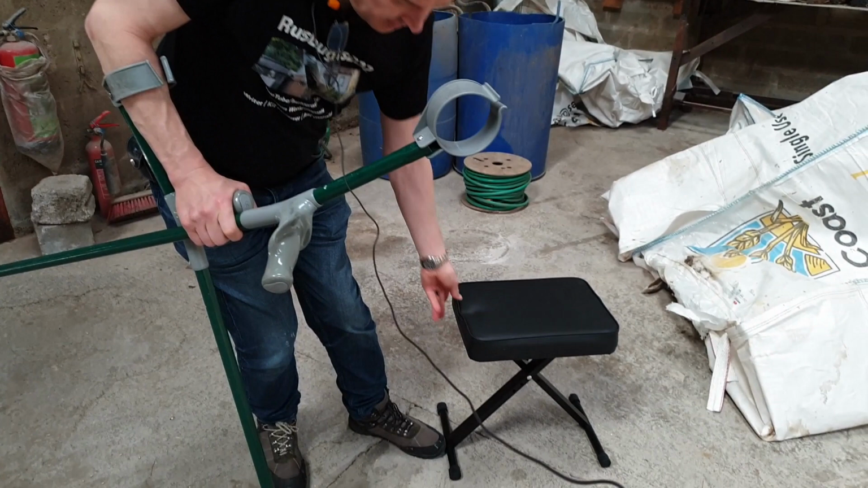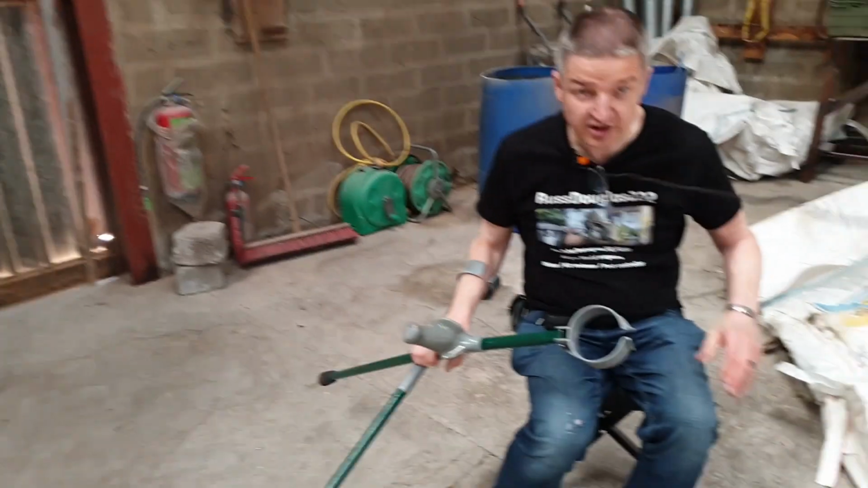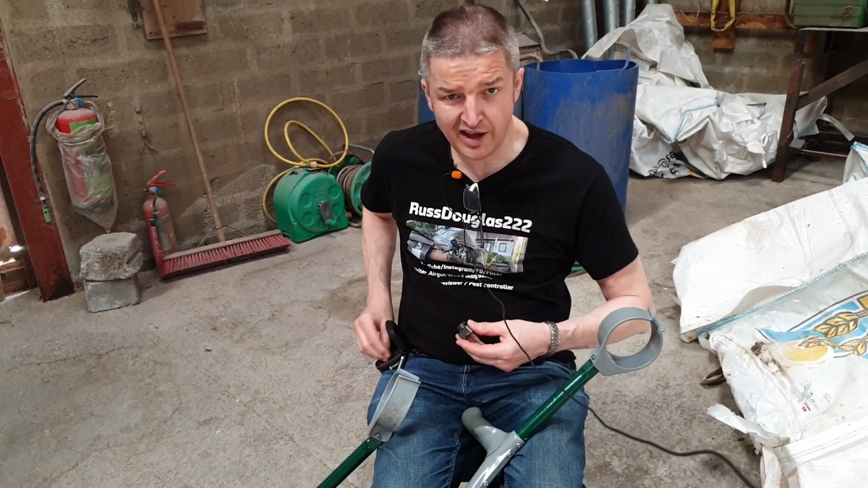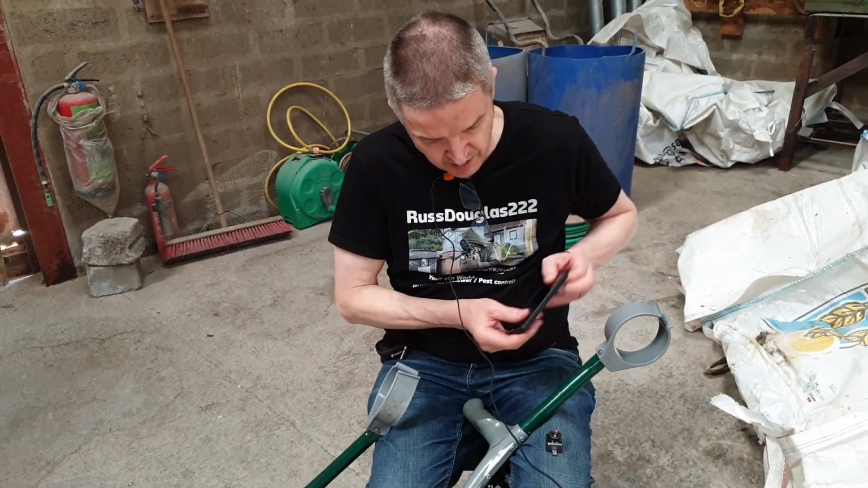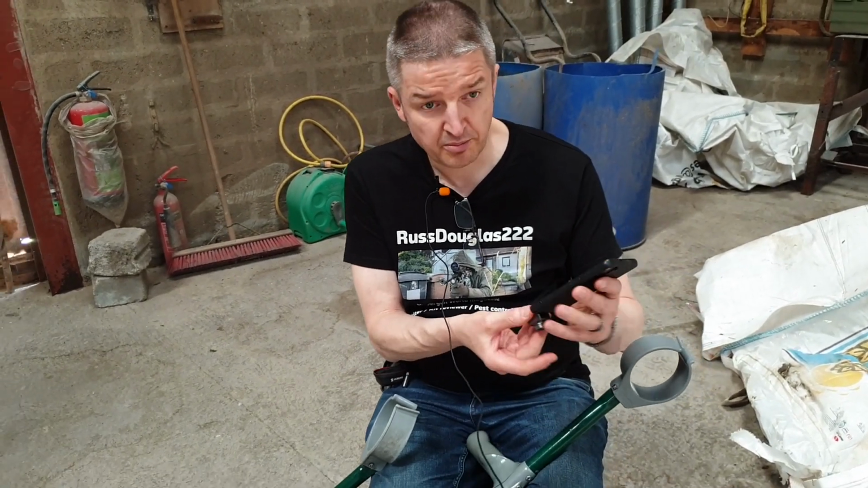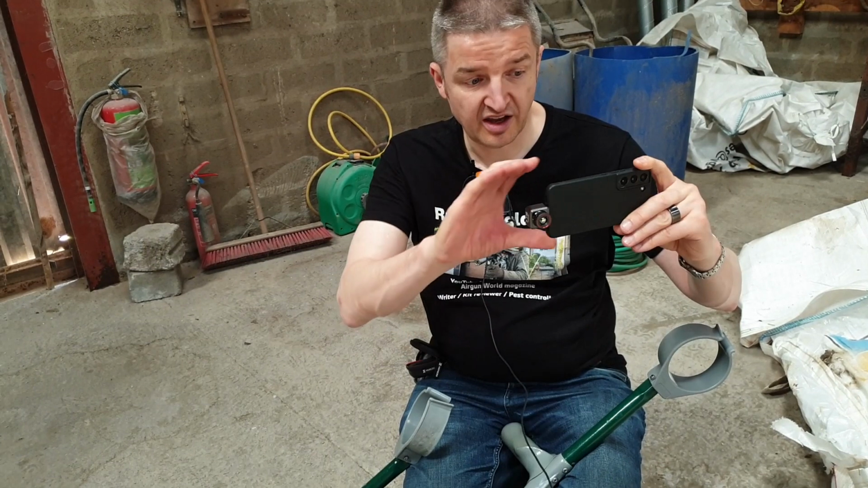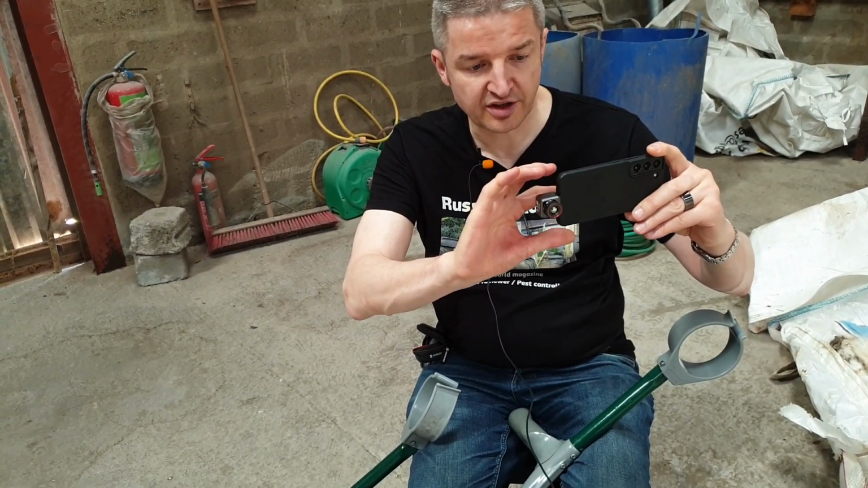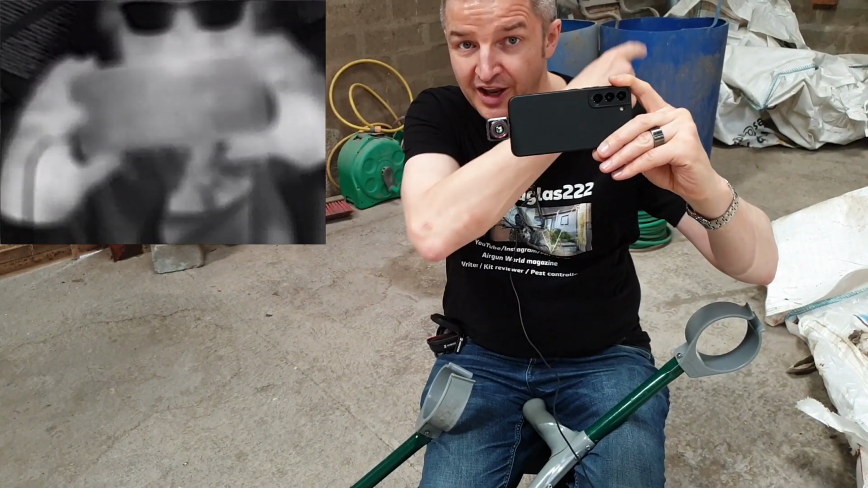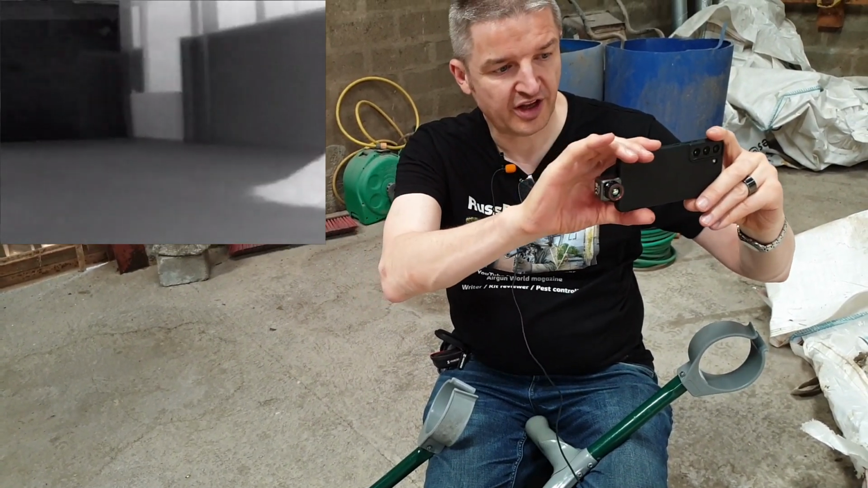So I was able to sit on here last night, and literally it's as easy as this. I grab my mobile phone, open the app, plug in the thermal spotter, and it takes a few seconds to boot up. If I record this right now, you'll see I'll put the footage in the corner here of what I'm recording as you're recording, but over there in the distance,